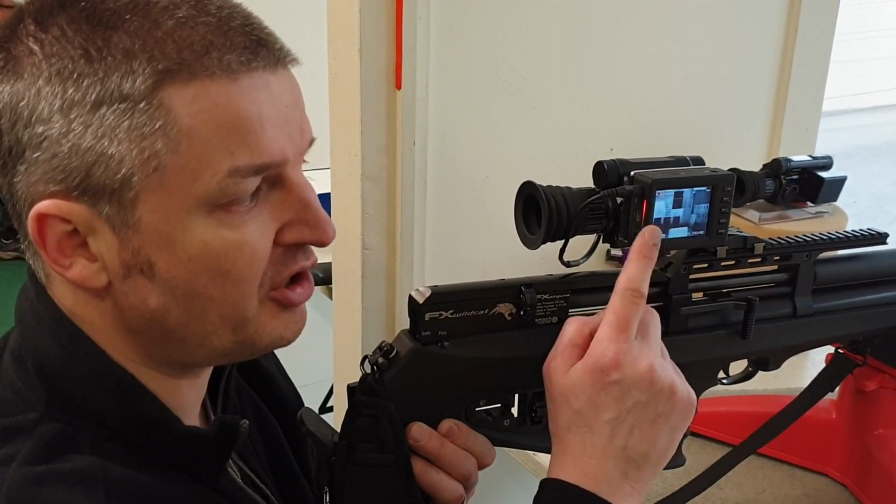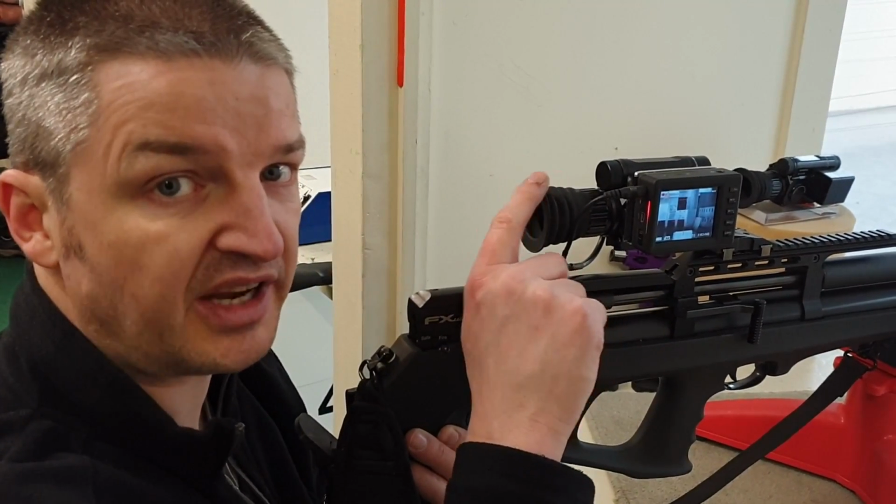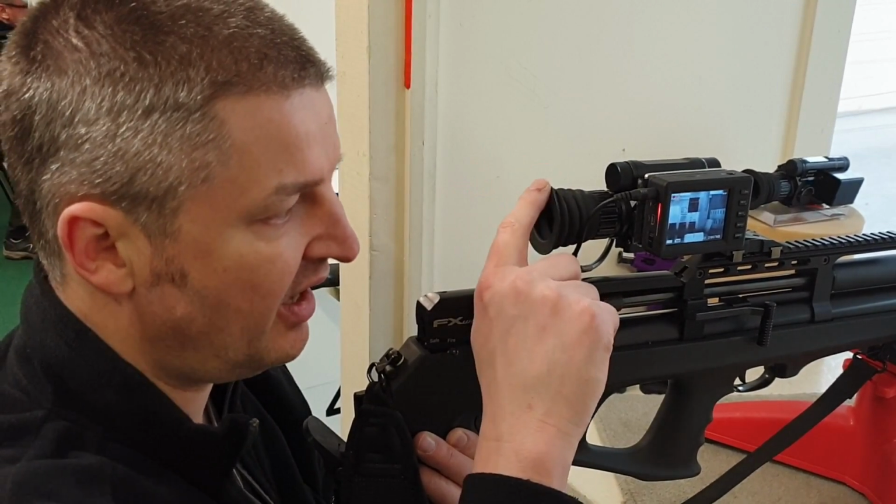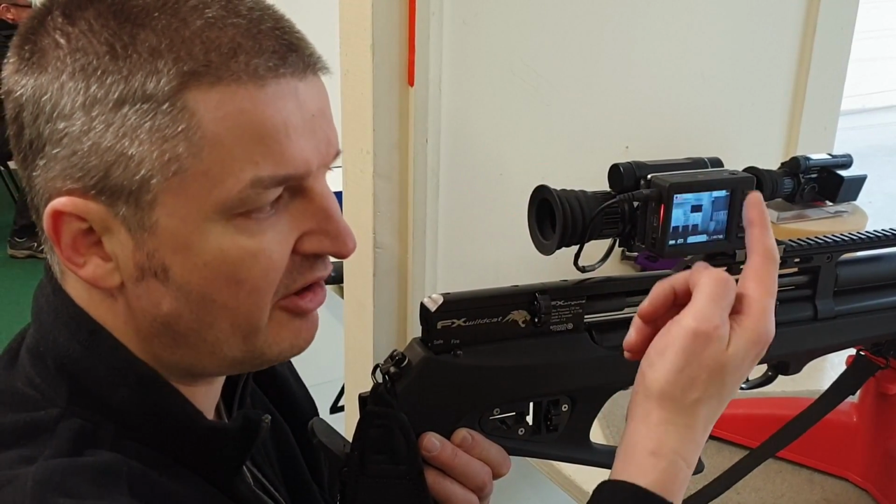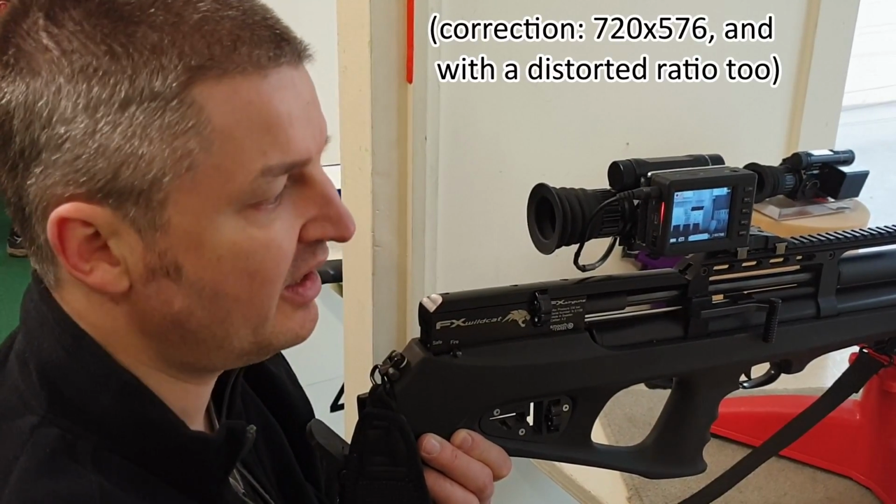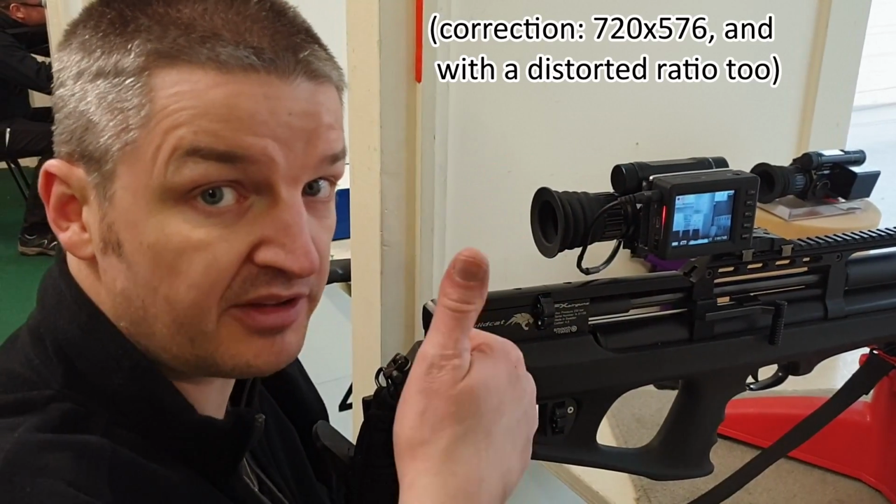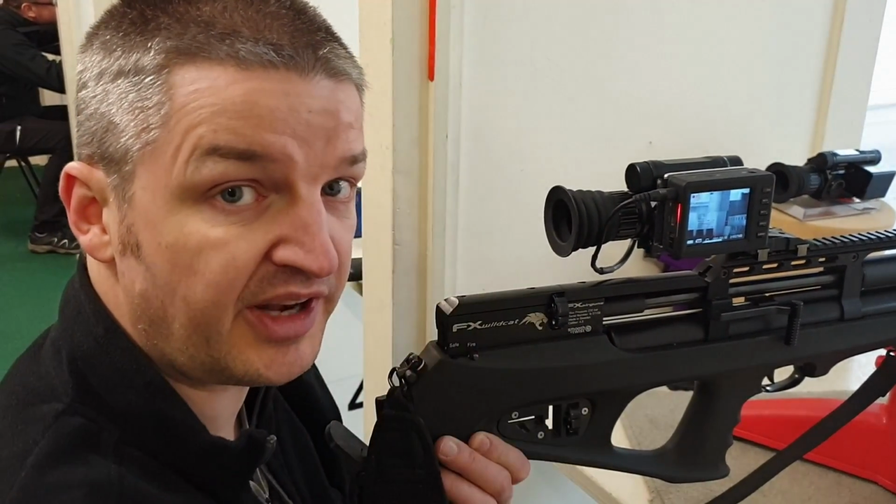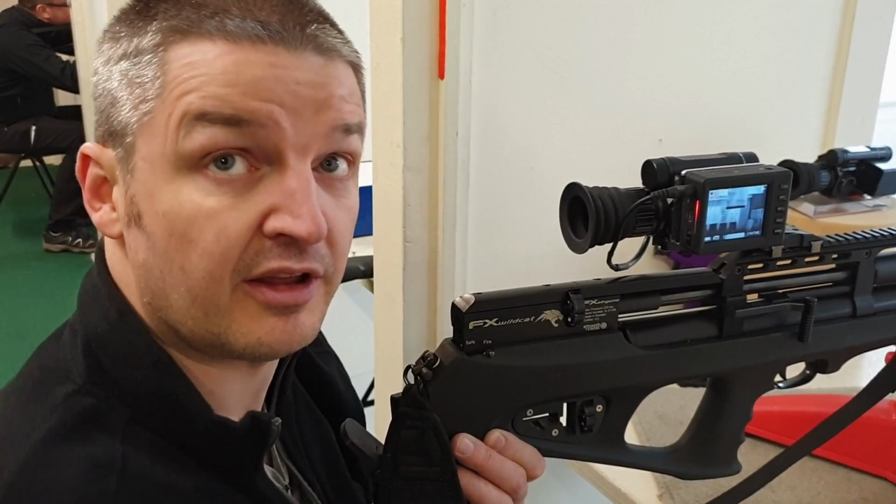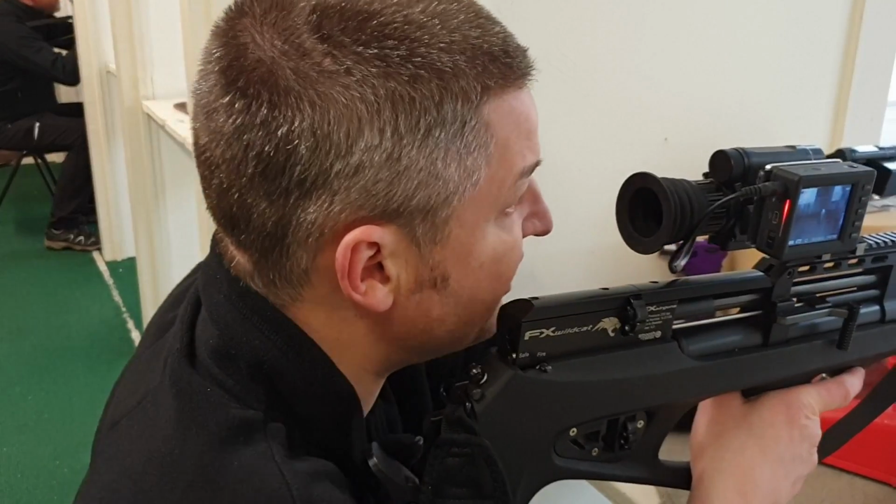Unfortunately, the quality recorded on the Yukon MPR is significantly lower than the quality I can see through the eyepiece. This is 1024 by 768 in the eyepiece, but the Yukon MPR at best is like 800 by 600 or something like that. And it loses a fair bit in translation when it goes through the cable. But hopefully I'll splice some video in here for the YouTube review. Thanks very much to Brian for filming. So, see if we can get some more kills.